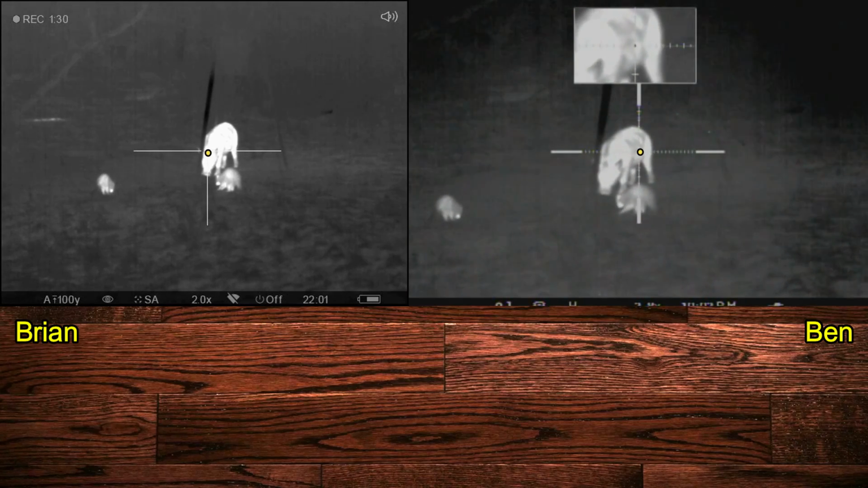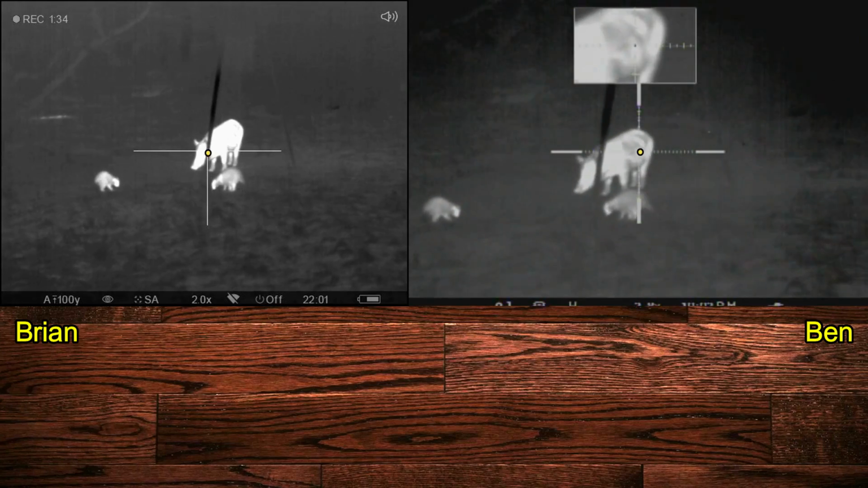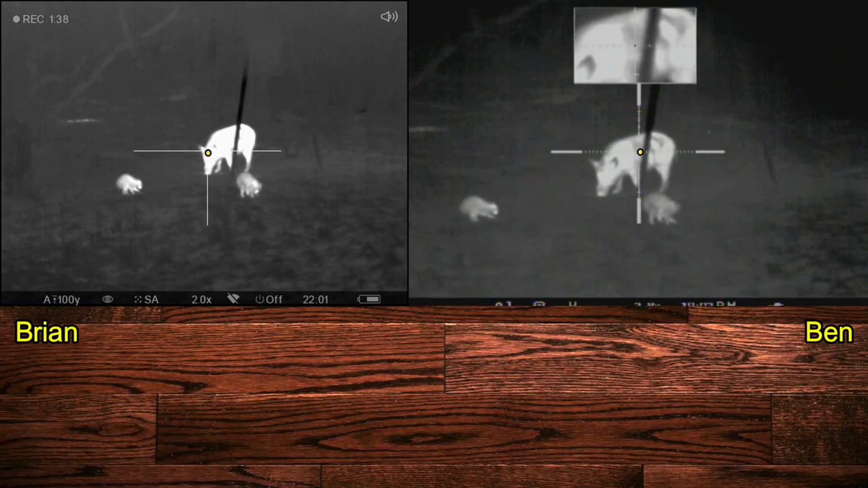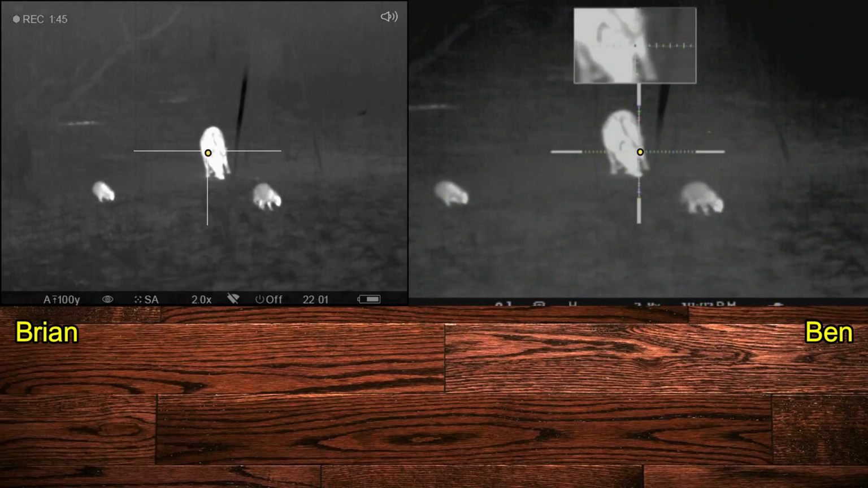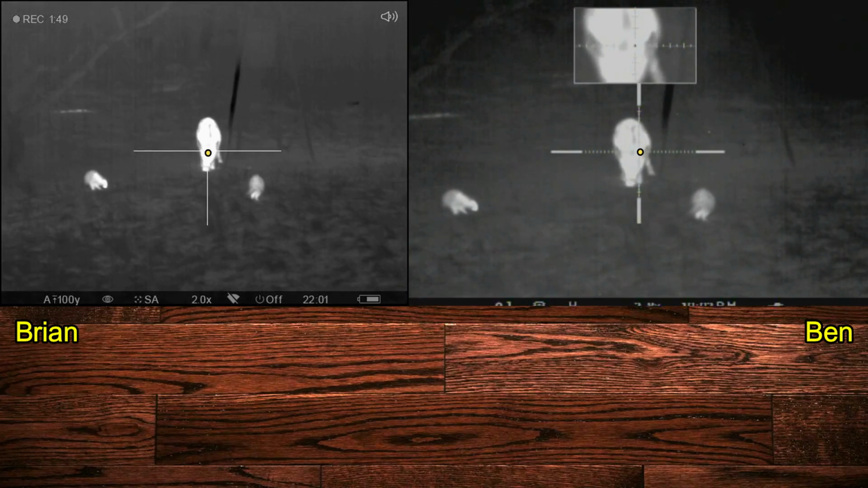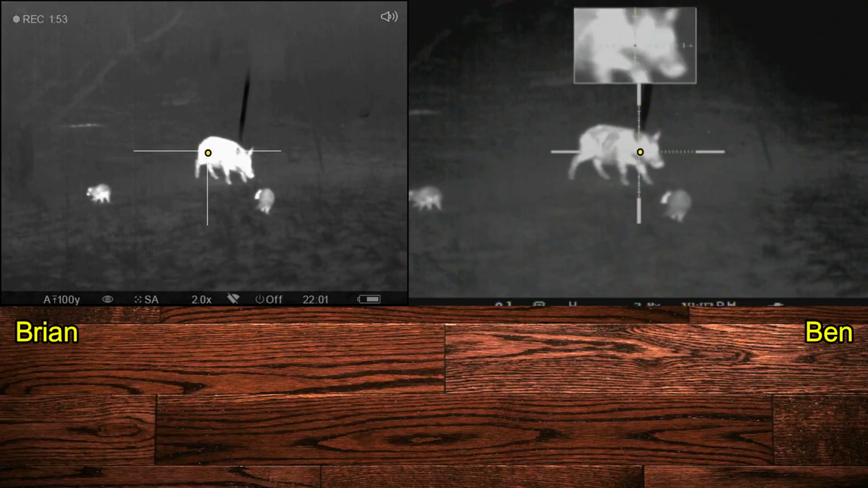We're waiting for the hog to come out from behind the feeder before we start shooting. That way we don't risk shooting one of the feeder legs. All right, here we go.